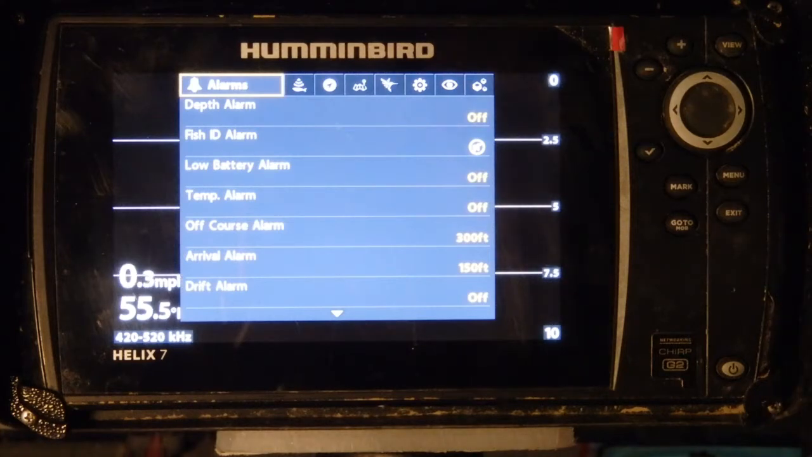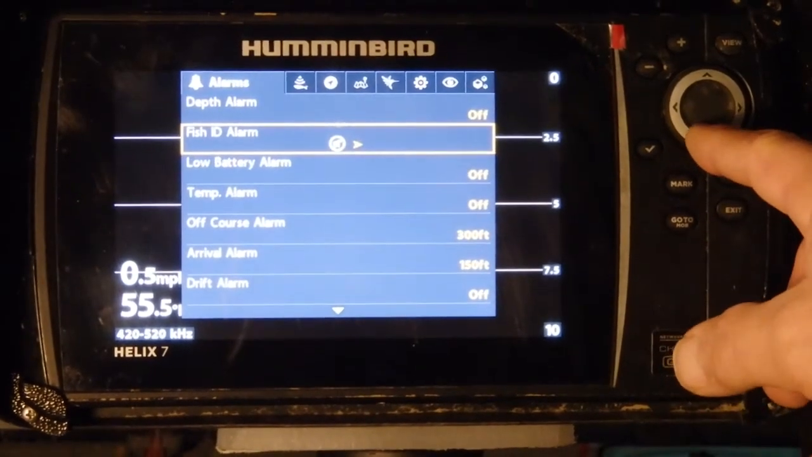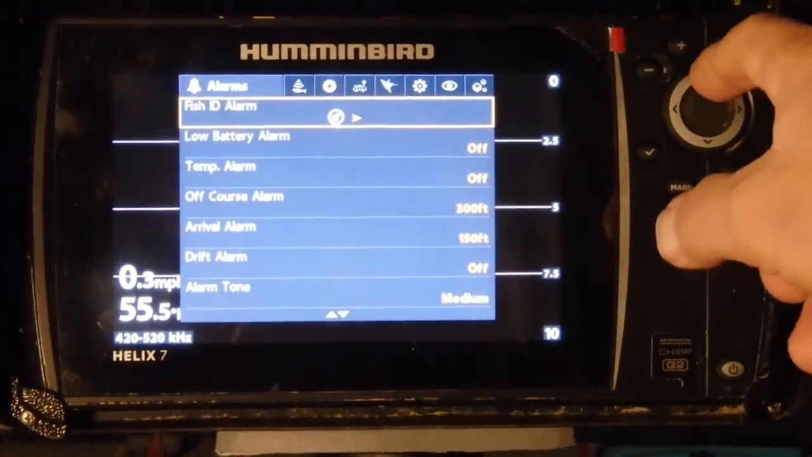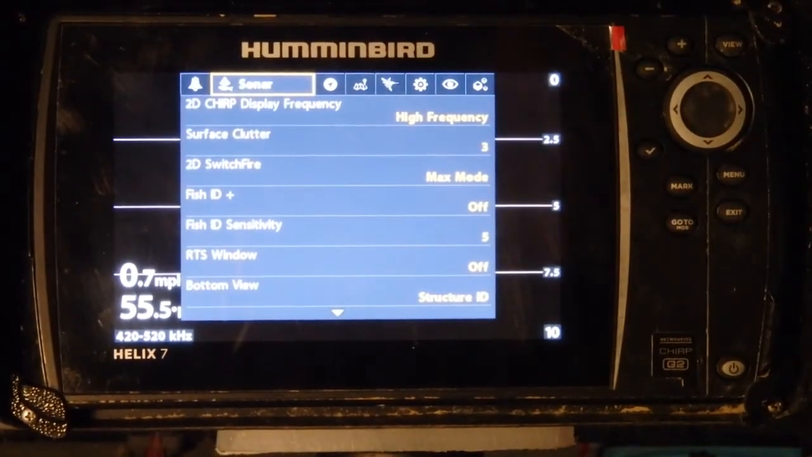Now, I'm not going to go through absolutely every single setting, because if you look on here, look at all the different alarm settings. If you want to set your alarm for anything in particular, you can do that in the Humminbird Helix. You've got all these options, low battery, fish ID, all this stuff. I don't use any of it, so I don't really have any alarms set. This is where it matters. It's in the Sonar Settings.